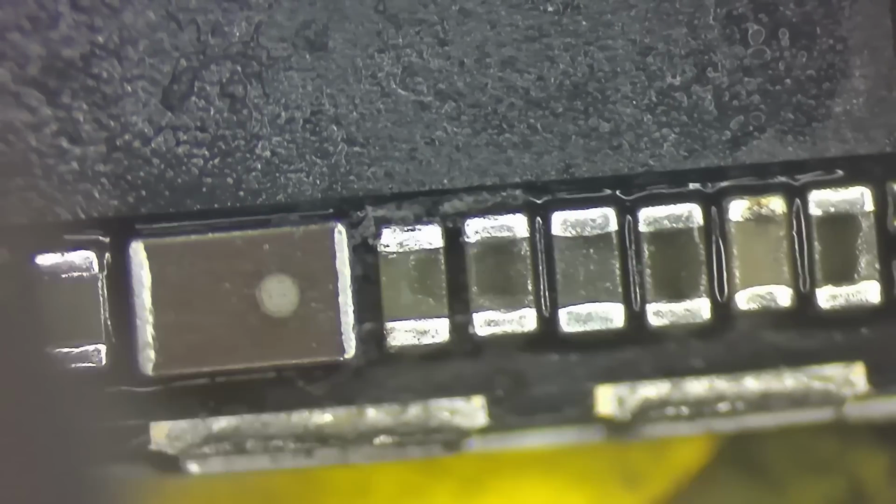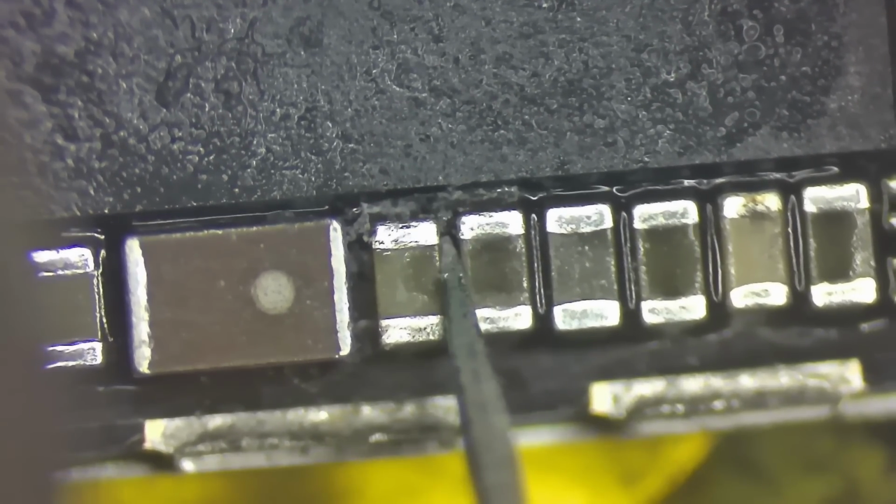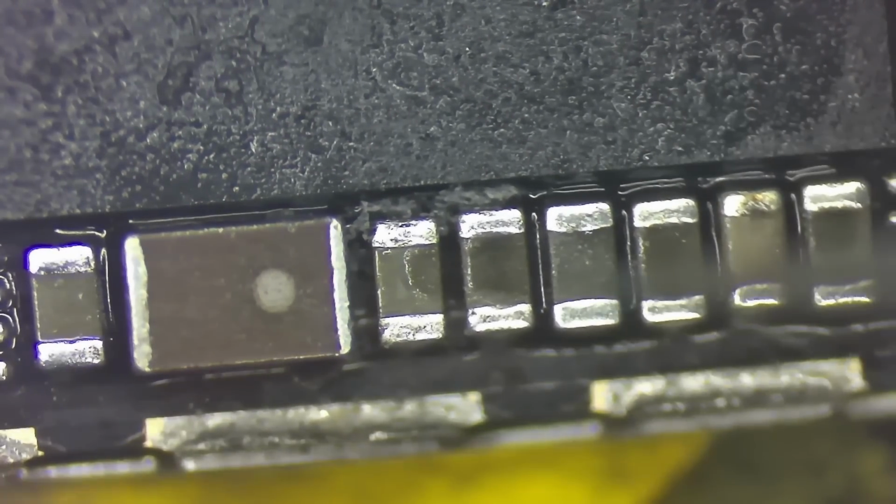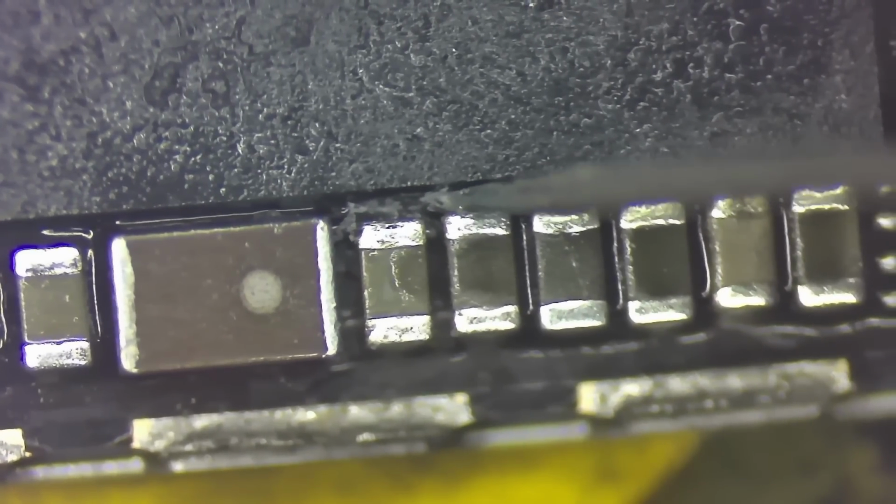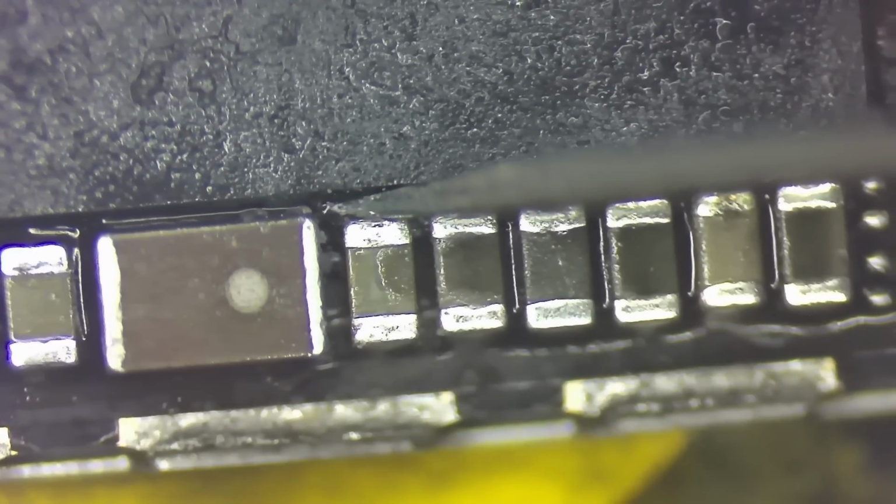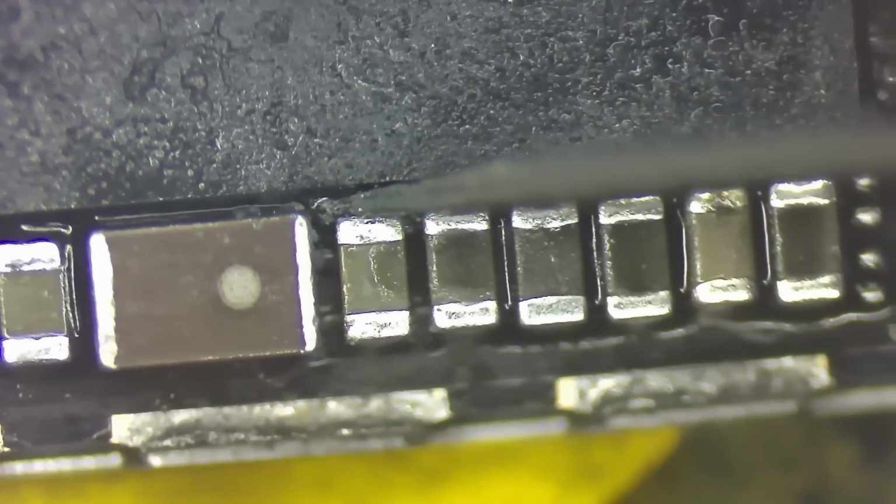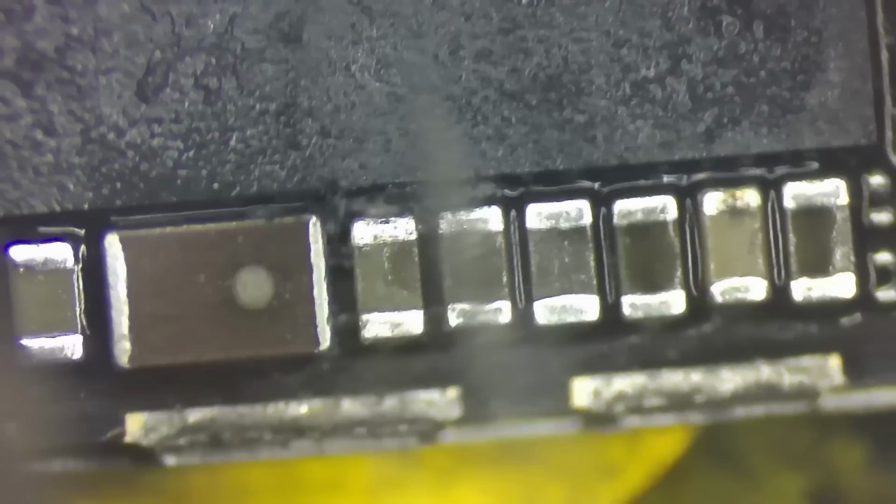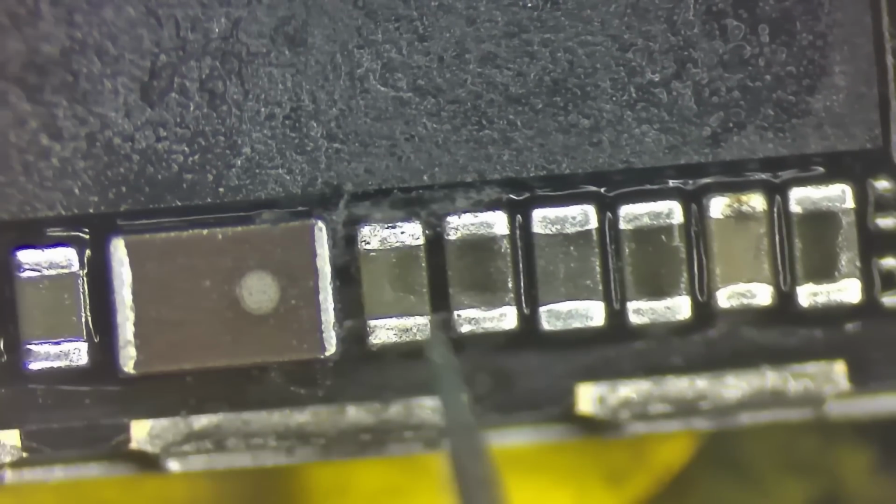Now this big chip that I'm carving alongside of, for those of you who don't know, this is the baseband IC, actually the baseband CPU. This IC is responsible for all things cellular communication. So needless to say, we don't want to break it. Now if we were only after data, this phone can survive without it, but this device actually has no mention of data. It just has no power.